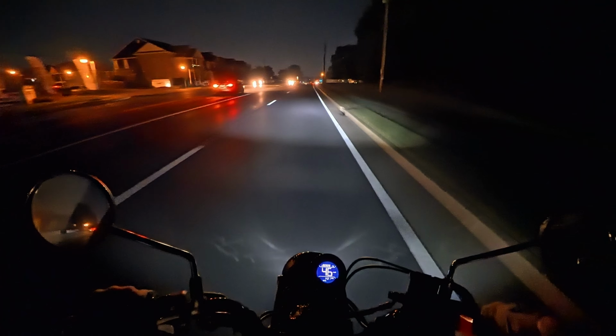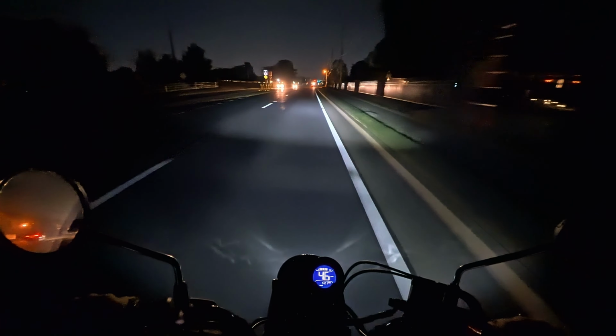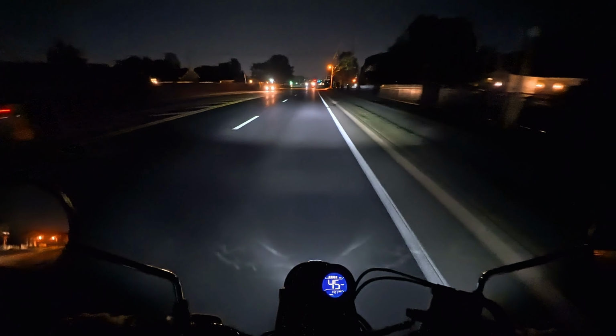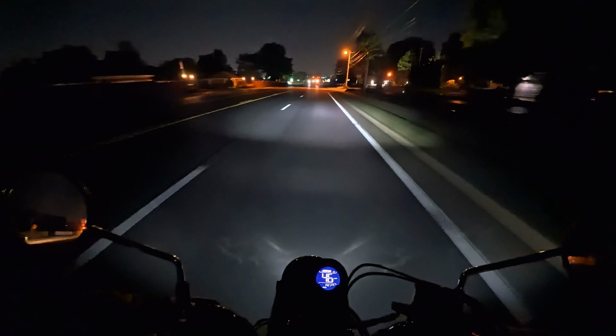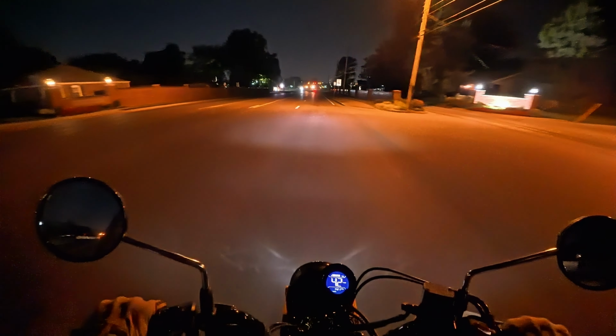Going uphill, that's a little bit lower. Going downhill, it's a little bit faster. If you put somebody on this that weighs significantly less than me, they could probably get a little bit better top speed out of it. But it is fast enough to take on a road where the speed limit's 45 miles per hour.